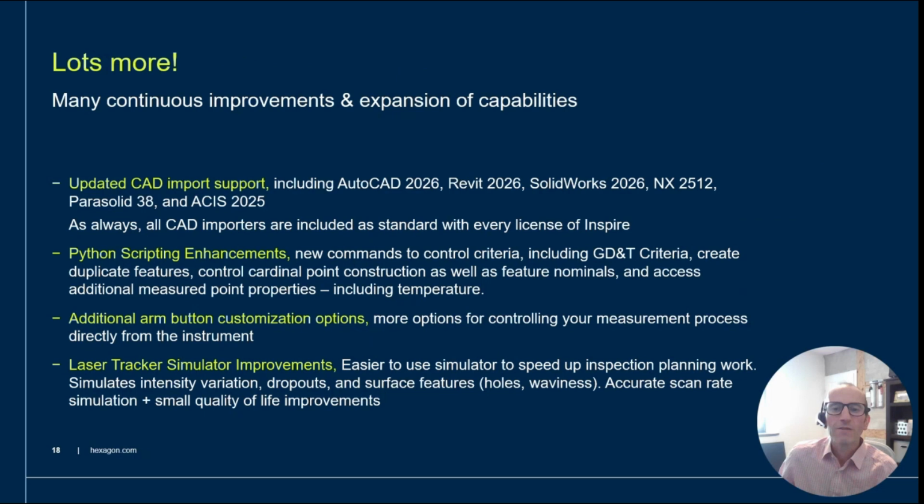And there's lots more in this release. As always, we've also updated CAD support to align with the most recent updates there. For Autodesk users, we have new versions of AutoCAD plus Revit. SOLIDWORKS 2026 is now available along with Siemens NX 2512 and Parasolid 38. Lastly, Spatial recently updated ACIS, and so have we. This ensures that no matter what you, your customers, or partners are using for CAD, Inspire can read it reliably with no translation needed. And I should mention, this is included in every version of Inspire, so you all have access to this, well, today.